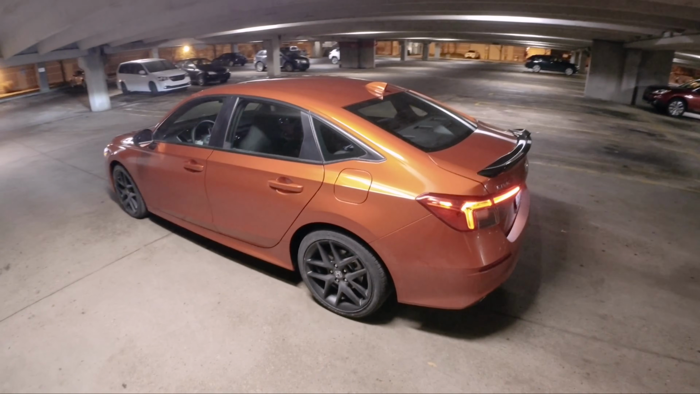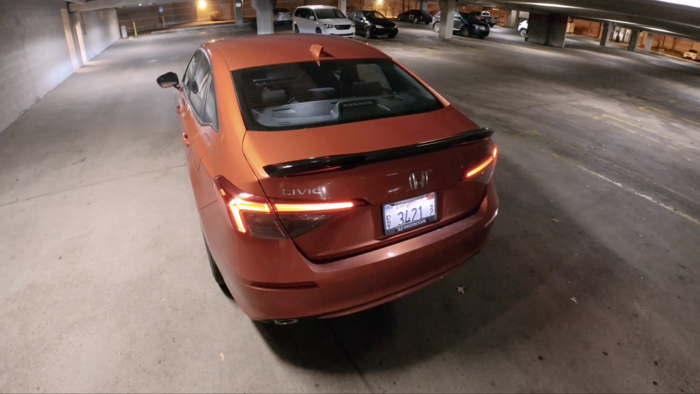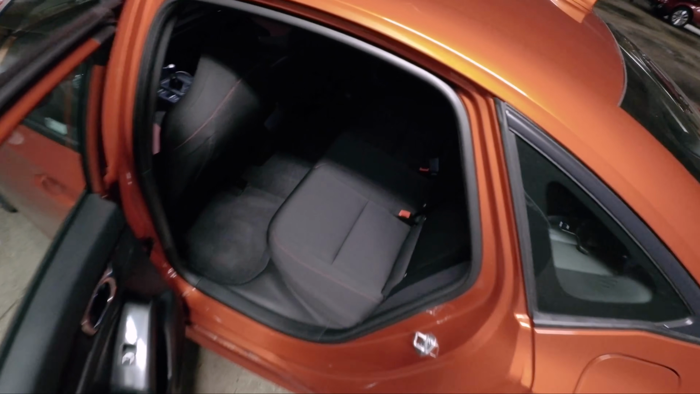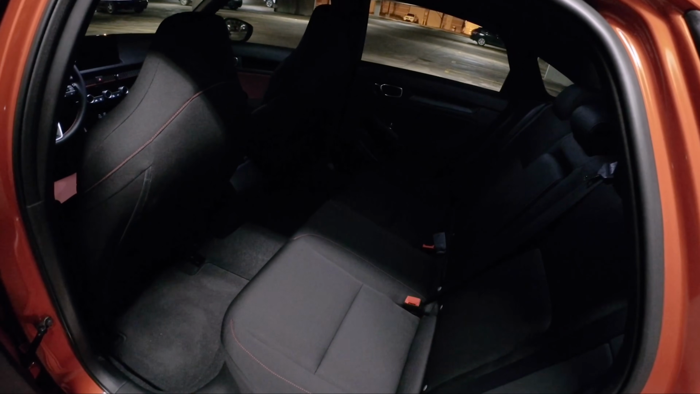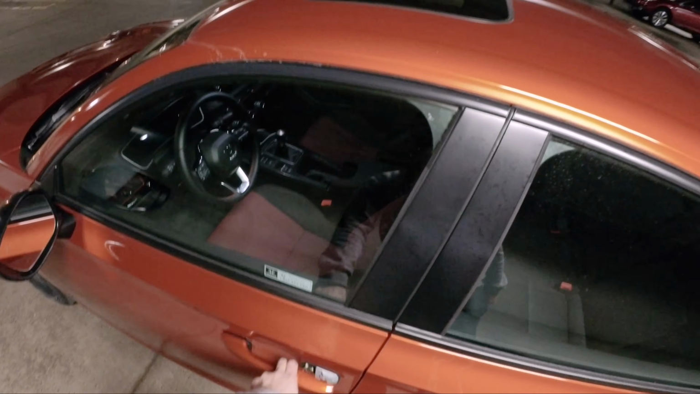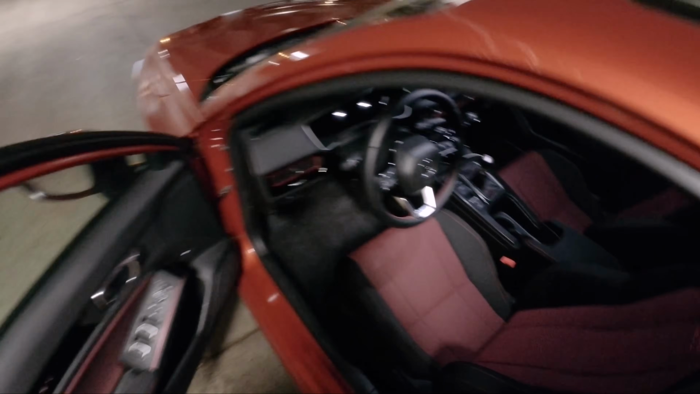This is a pretty cool enthusiast package for the price. It's got just a ton of usable space on the inside. Back seats are really nice. It's comfortable. It's fun to drive. Pretty much all my thoughts from the initial impressions video still hold true. There is a lot to like about this new Civic Si.